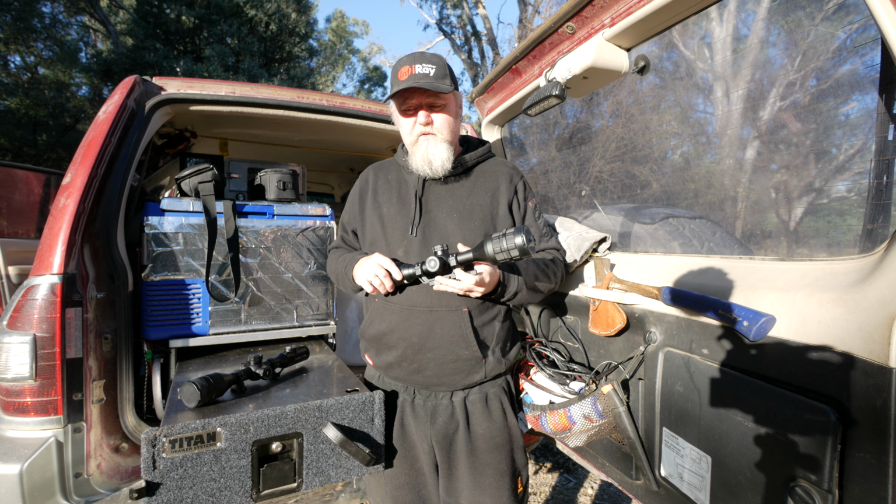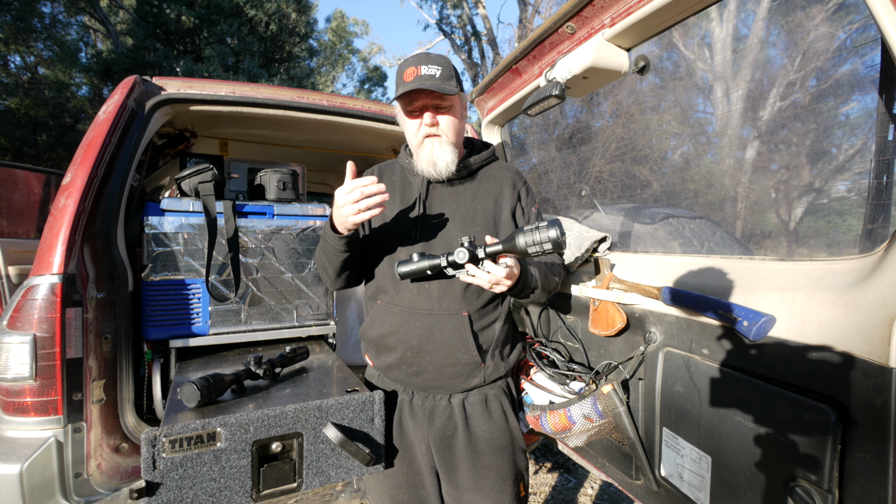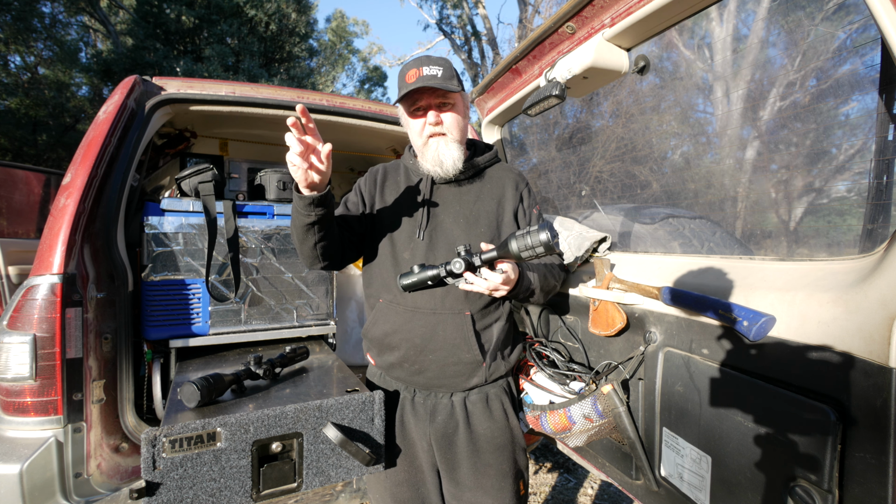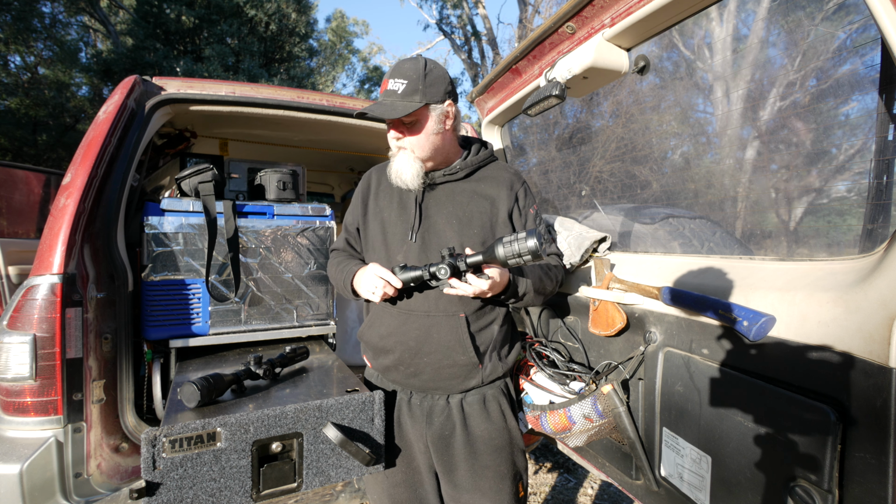At closer ranges, when something comes in close, especially if you're using black hot, you see a lot of detail in the animal, you know, its fur and all that.